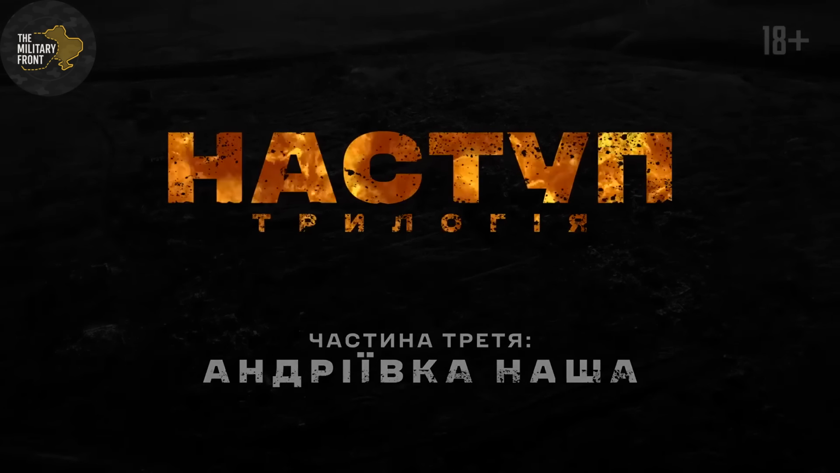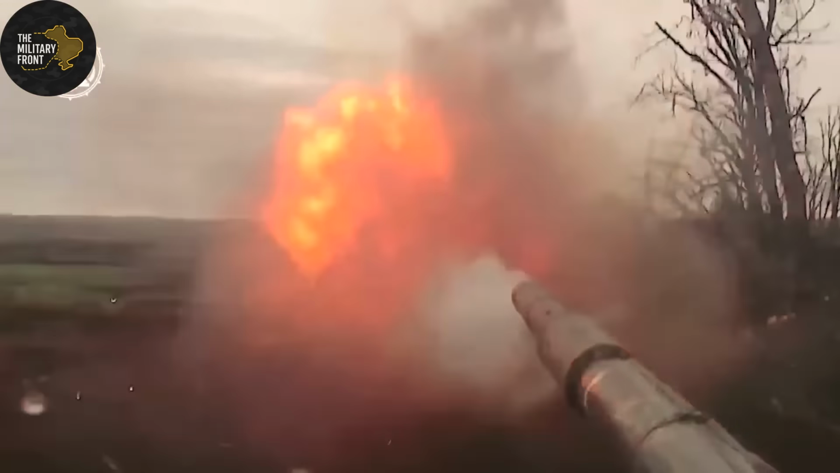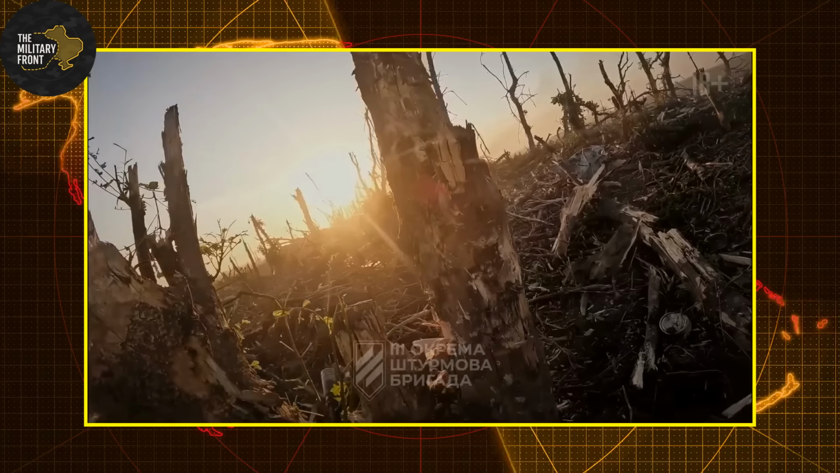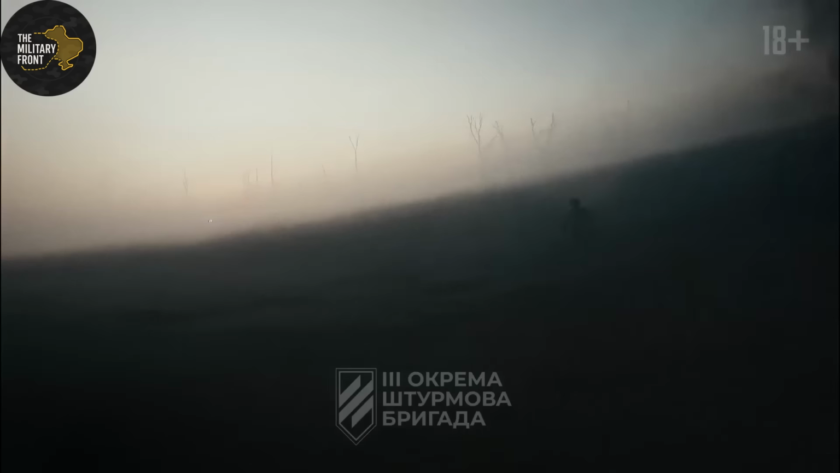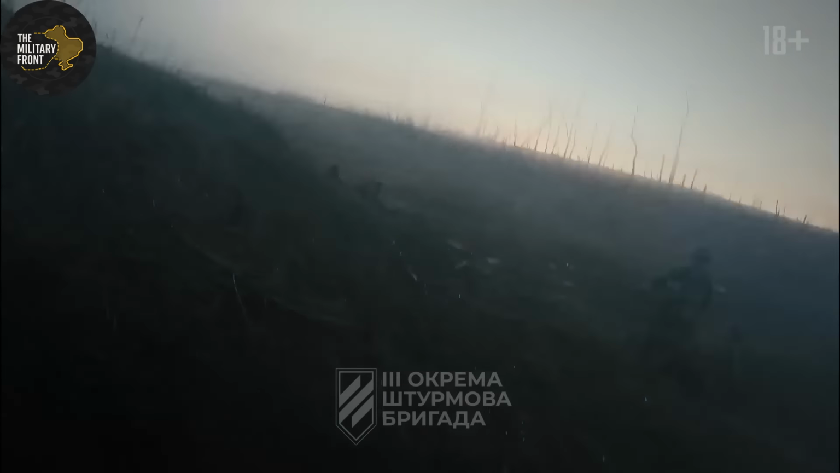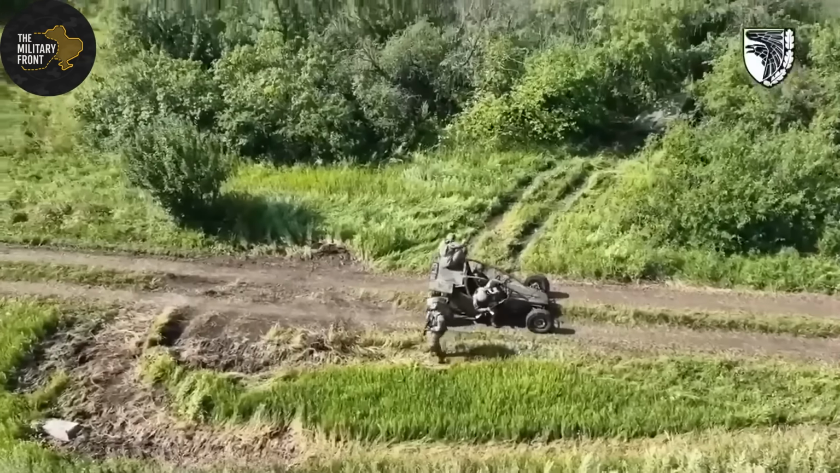Here's the answer to our earlier question. B is correct. 800 to 1,200 Wagner fighters were eliminated by FPV drones during Bakhmut winter operations from 2022 to 2023, according to Ukrainian General Staff estimates and independent OSINT verification. This represents approximately 4 to 6% of total Wagner casualties in the Bakhmut operation. But the psychological impact measured far higher than raw numbers ever could capture. Fear is a force multiplier that works for the side that controls it.